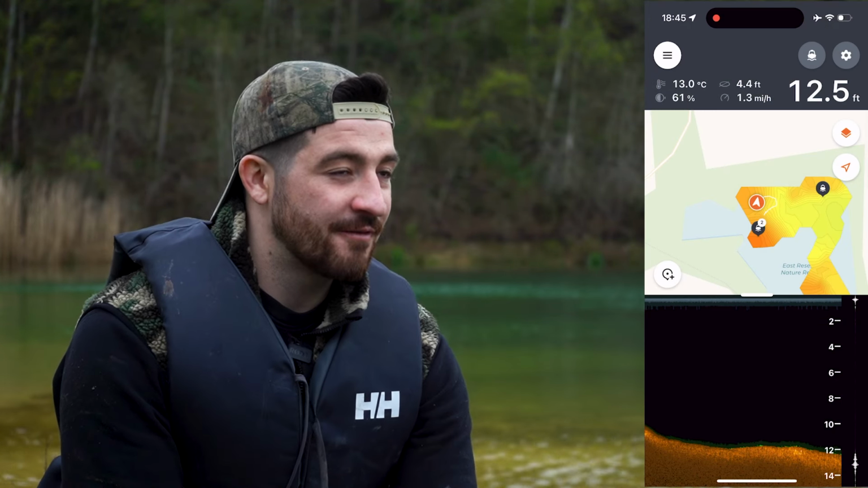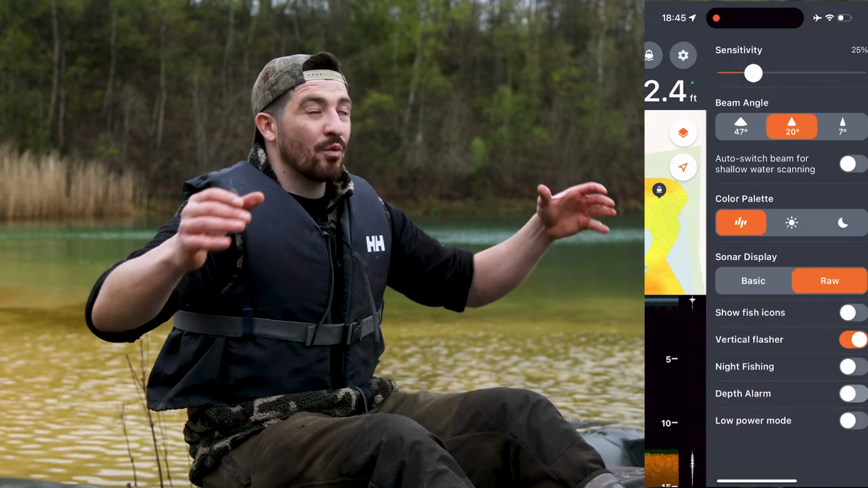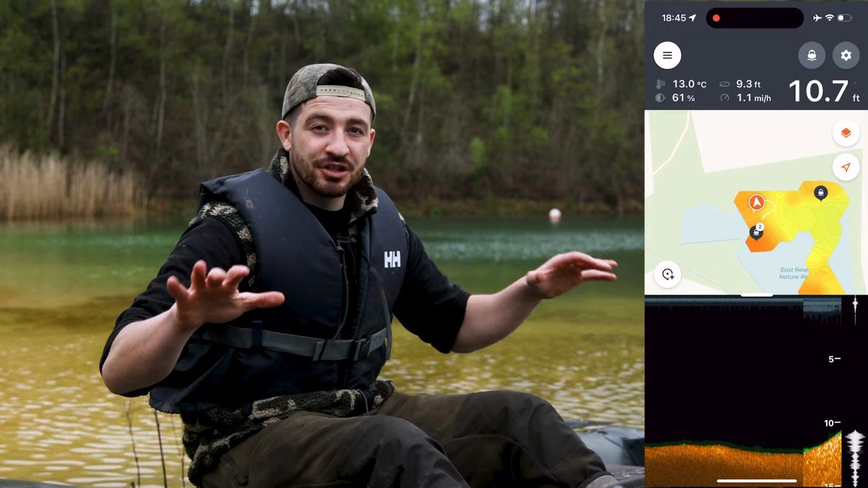However, if there isn't a premium scan for the lake you're fishing, or if you want to try and do it all yourself, then what you can do is go out and have the beam angle on 47 degrees. Beam angle refers to the width at which the beam of echoes comes down through the water. Therefore, the wider the beam angle, the wider the surface area on the bottom of the lake will feed back, meaning you can cover a larger area much quicker than you would with a shallower beam angle.